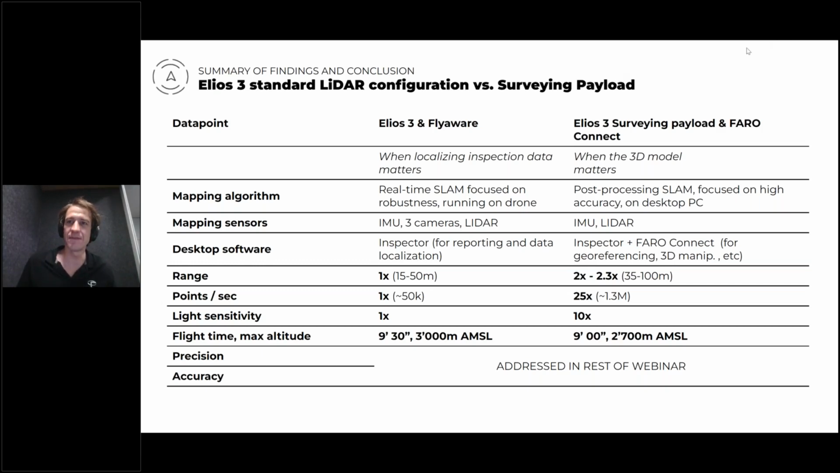On the other hand, if you want to really focus on delivering 3D models, and that's really what matters, and that's the end result, we really recommend going with the surveying payload and Faro Connect, which allows for further post-processing with Faro SLAM, and also allowing these other workflows that I just mentioned. Important to know is, in order to ensure the high accuracy, Faro is only relying on the IMU and not the computer vision cameras. And of course, you always have access to Elios 3 FlyAware, even if you use the surveying payload.